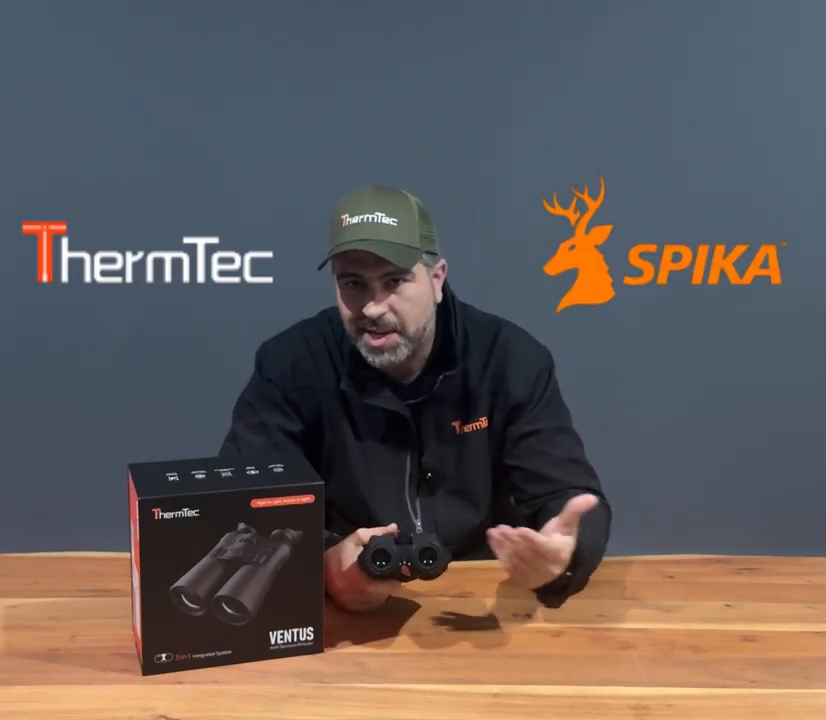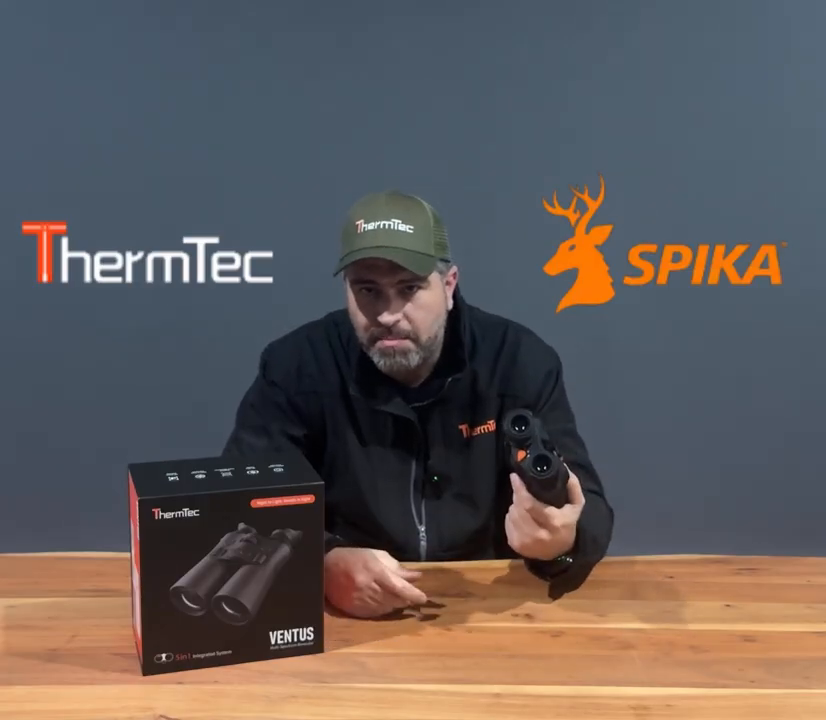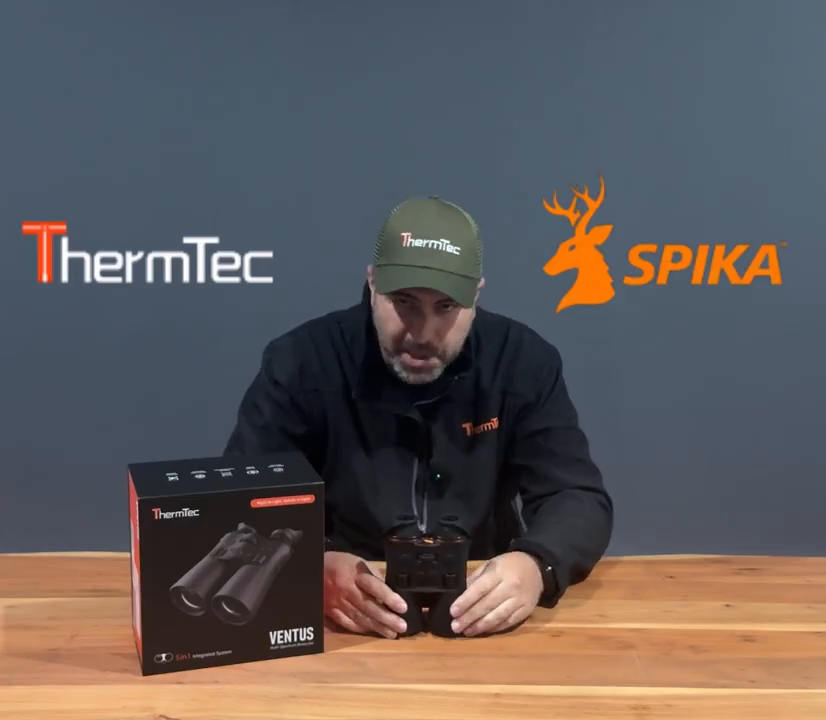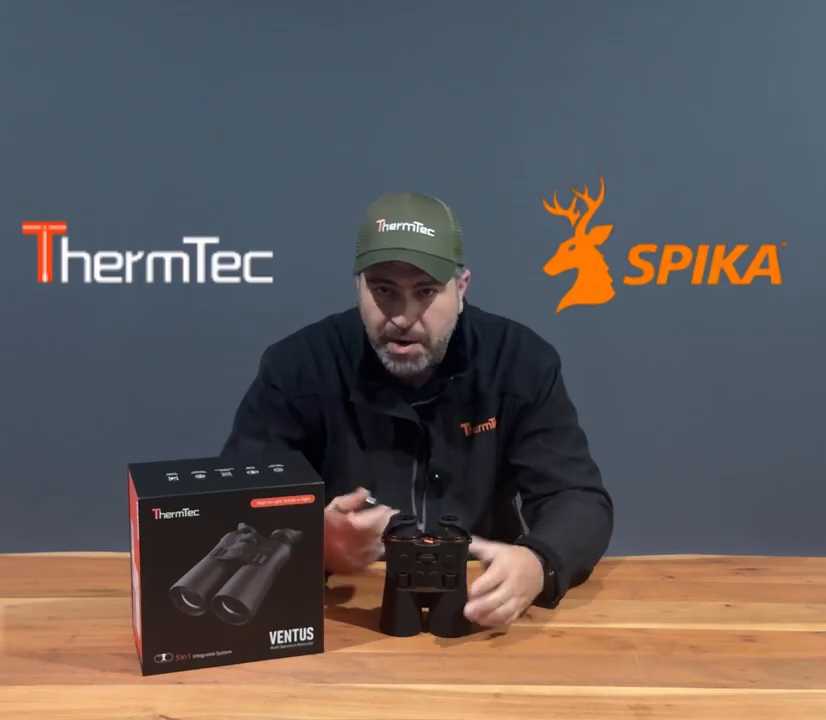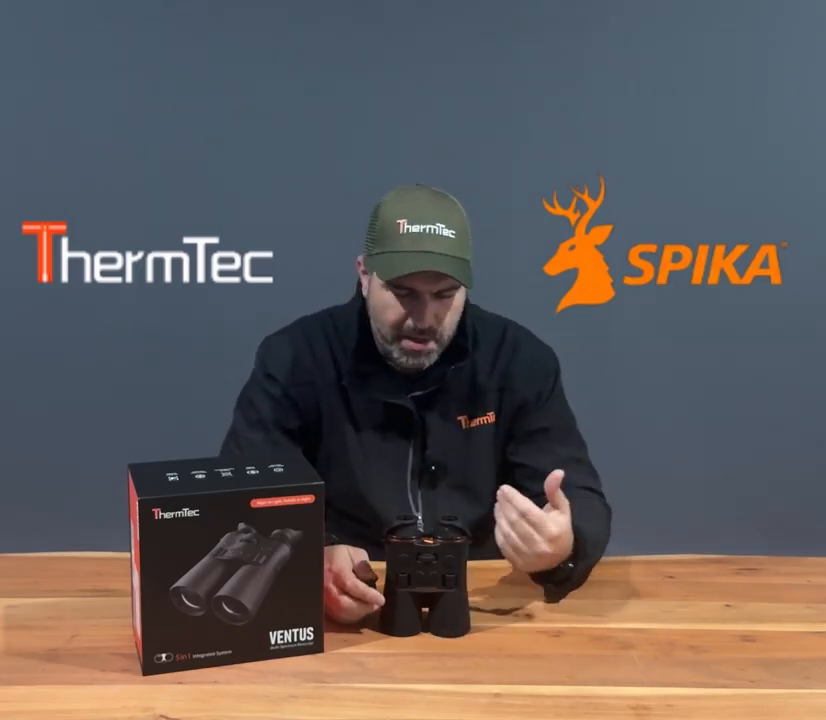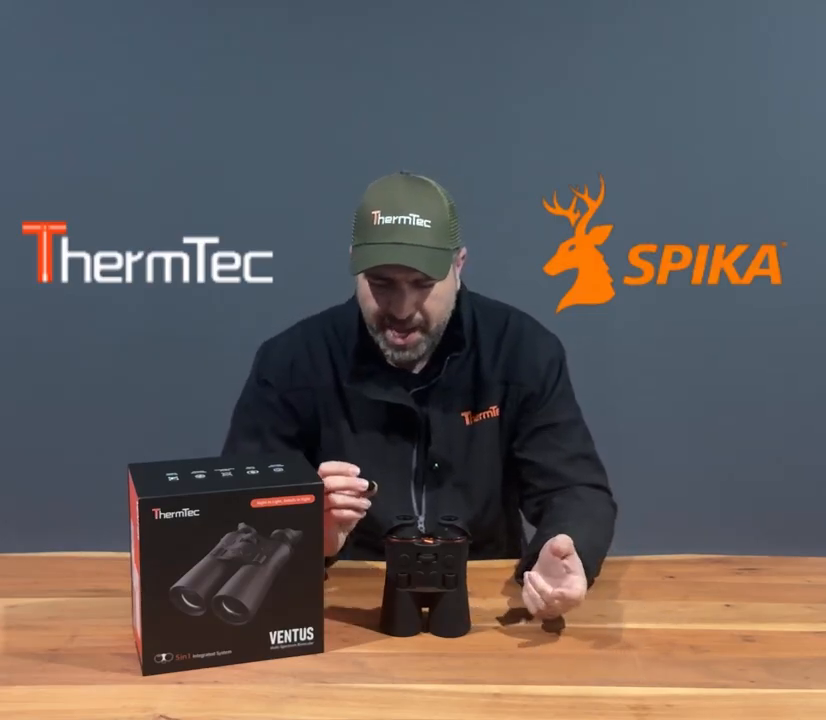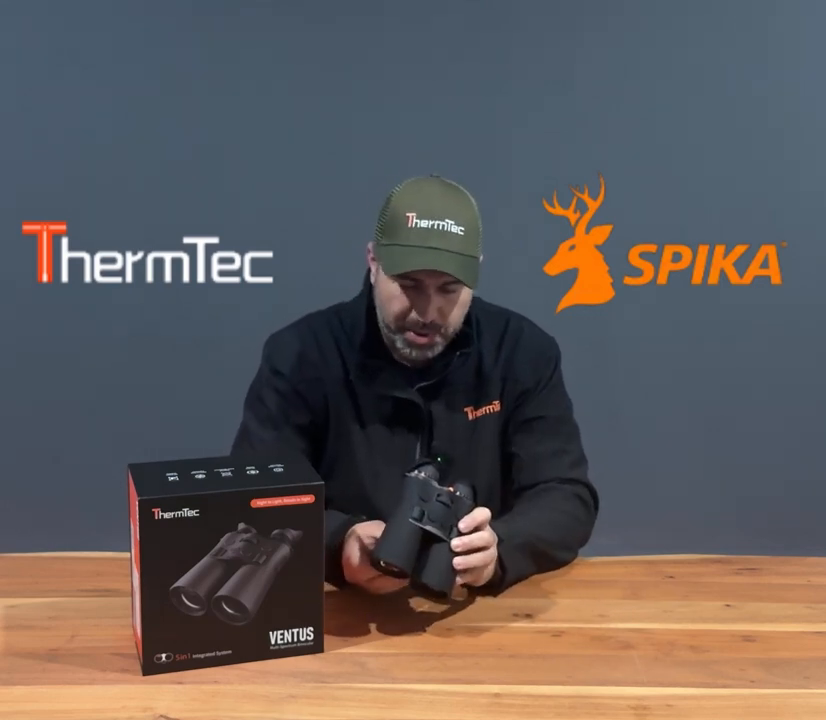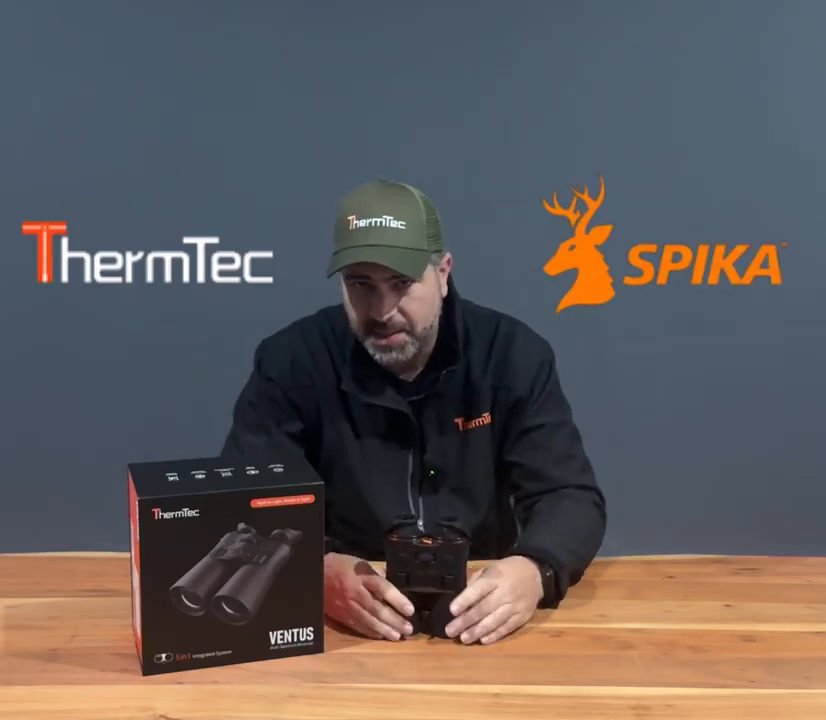Display resolution of 1600 by 1200, which is streets above what the averages are running. Media recording, which, let's be honest, when you've got something this good and this powerful, you're going to want to show your friends. You've got your built-in camera, you've got your built-in video, and obviously audio recording as well. So your entirety of your hunt can be documented. Save it, show your friends, make them jealous. They'll probably buy a set themselves as well. And you can save all that to a very generous 640 gigabyte onboard storage, I should say. So again, very, very good in that sense of things.